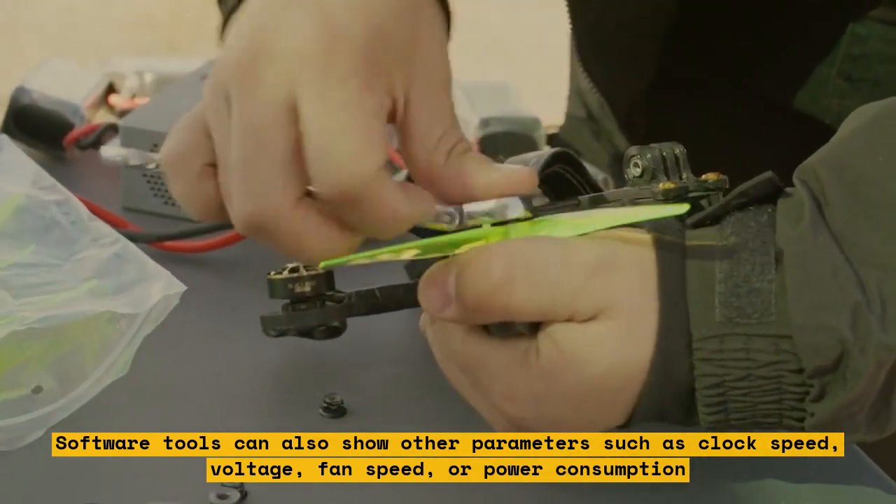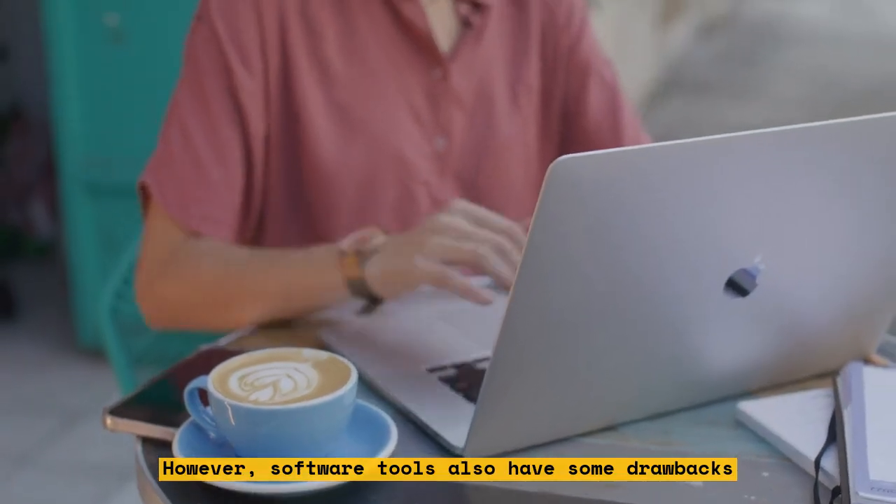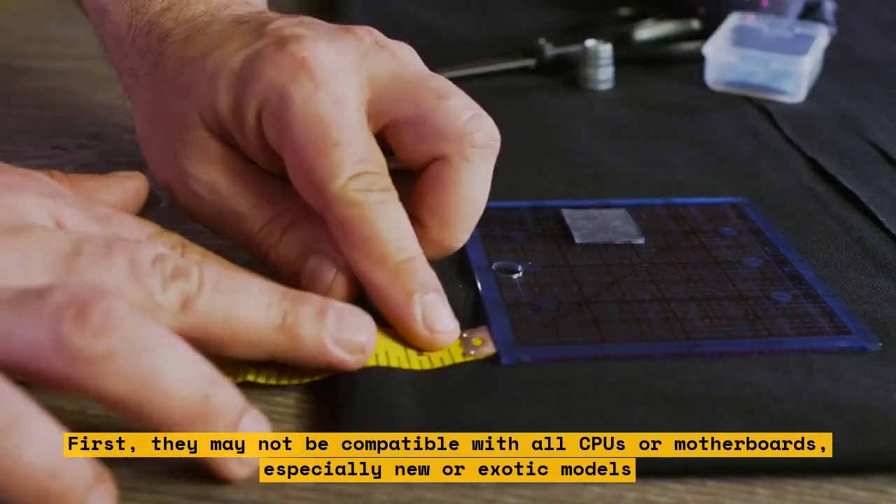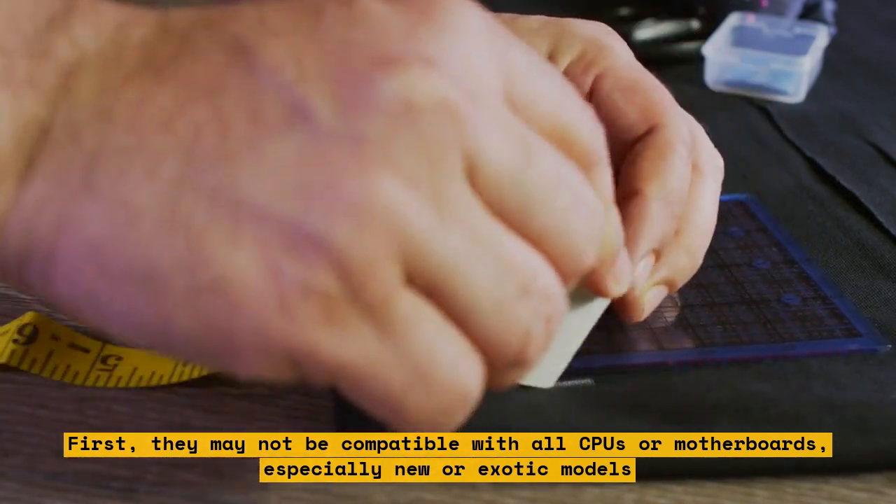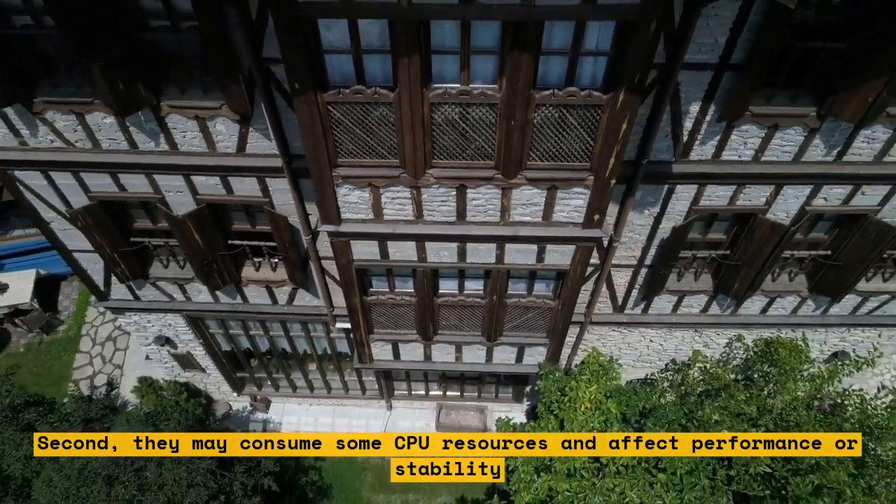However, software tools also have some drawbacks. First, they may not be compatible with all CPUs or motherboards, especially new or exotic models. Second, they may consume some CPU resources and affect performance or stability. Third, they may not be able to detect faulty or inaccurate sensors.